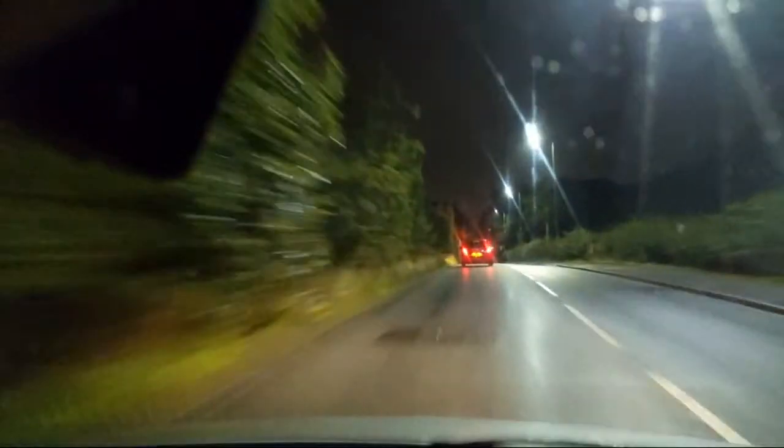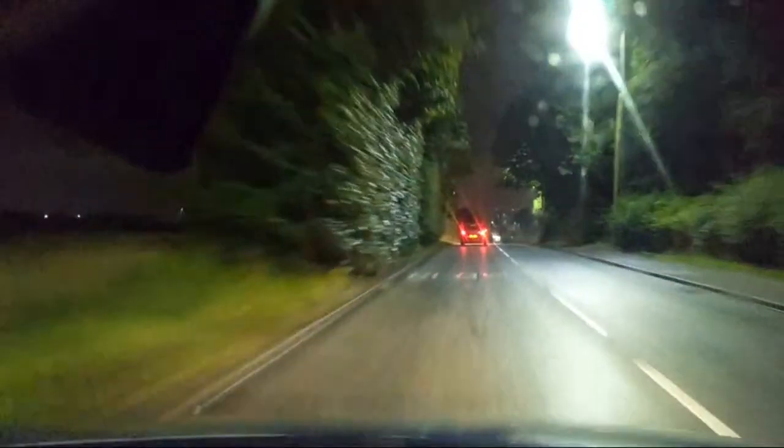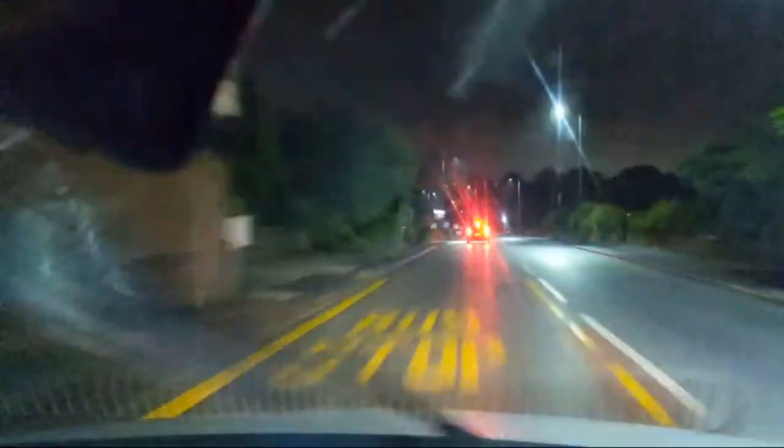China. We're doing 30, thank you. Flash me with your 30 when we do. Oh, it's the car behind me, the Mini, that's just decided to drive right up my exhaust pipe for no reason. Fortunately for them, I'm now in third gear.